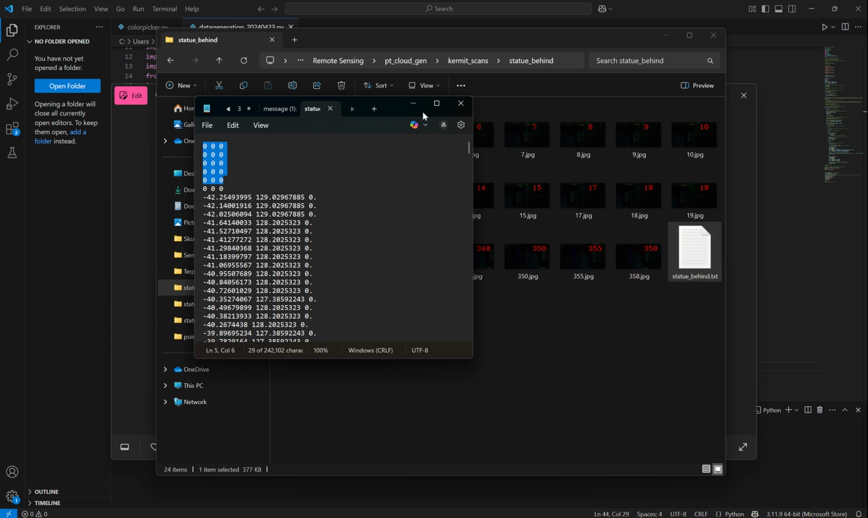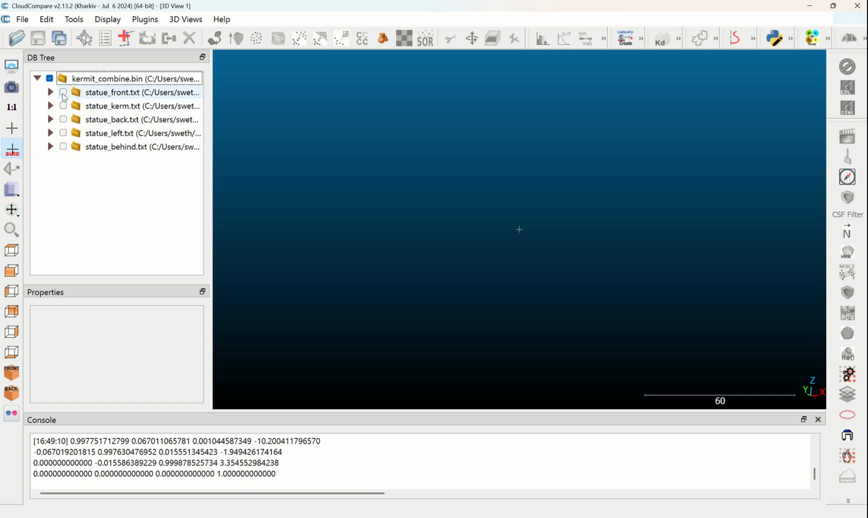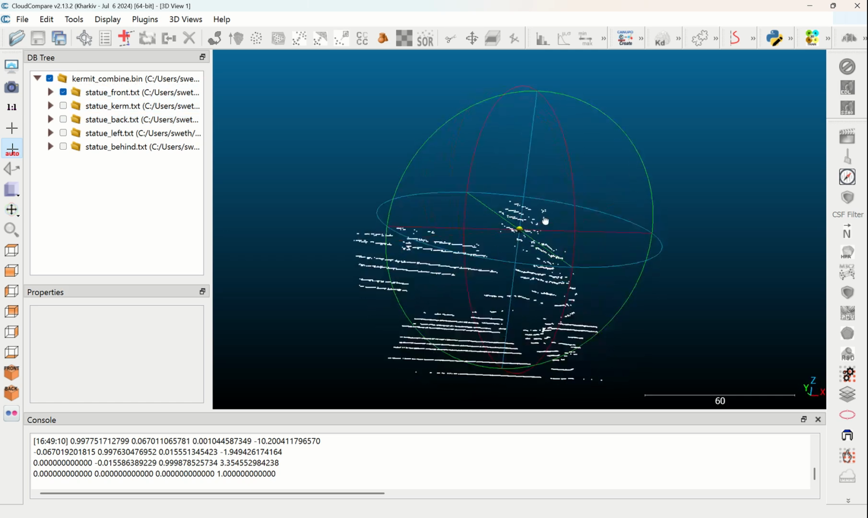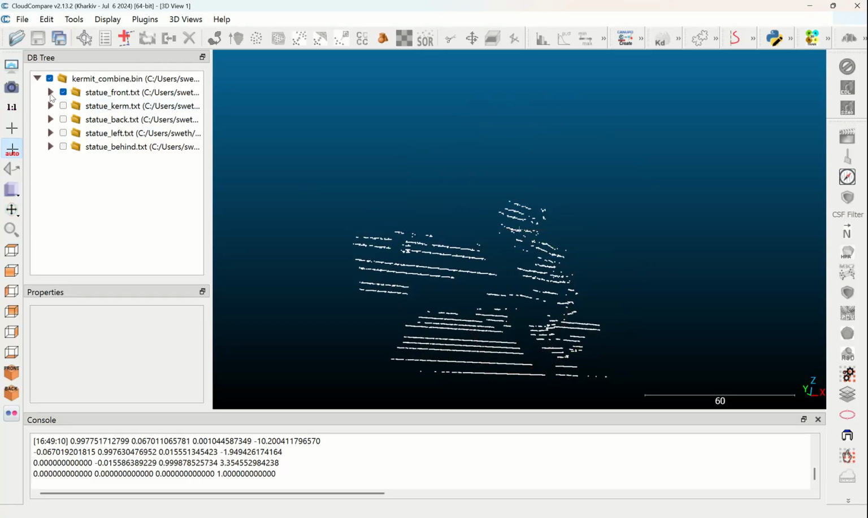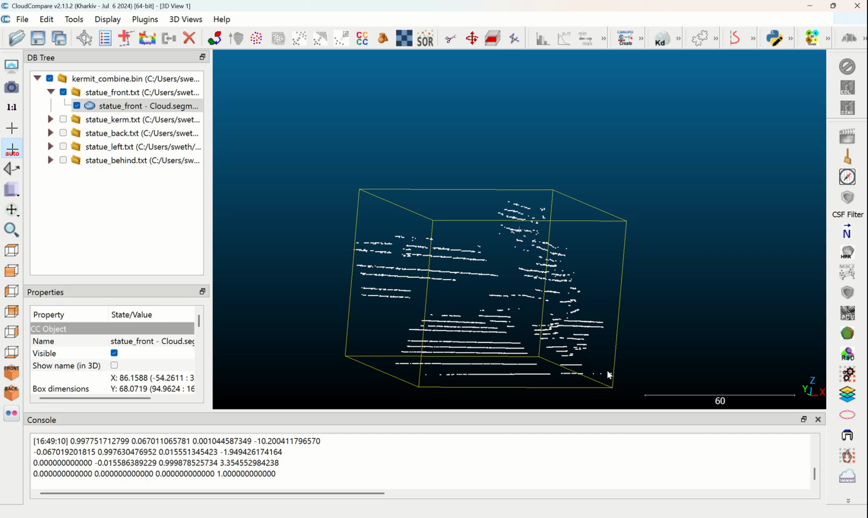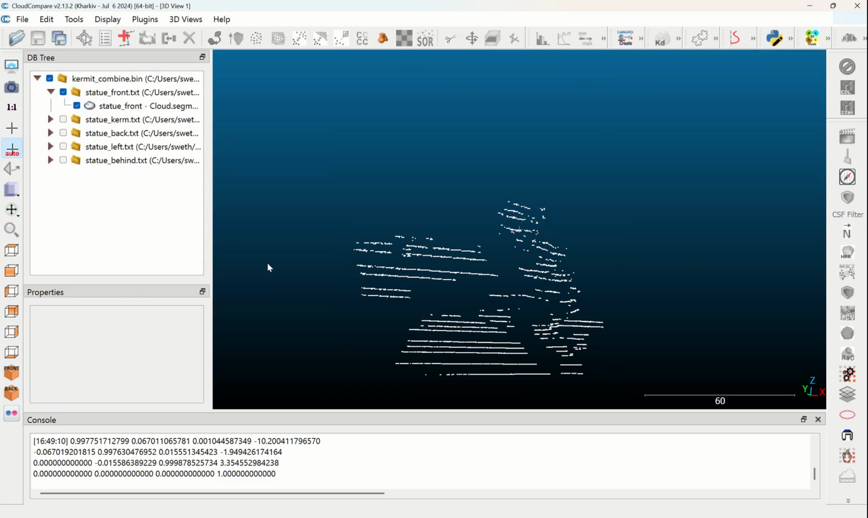After I generated all of the .txt files, I opened them in CloudCompare. So here is an example of one point cloud. For each point cloud, I filtered out the noise manually. For example, if I thought that these points down here were not actually representative of what was going on, then I can just go ahead and select them, segment them out, and then delete them from the scan. I repeated this for each scan individually, and then I began to combine the scans.